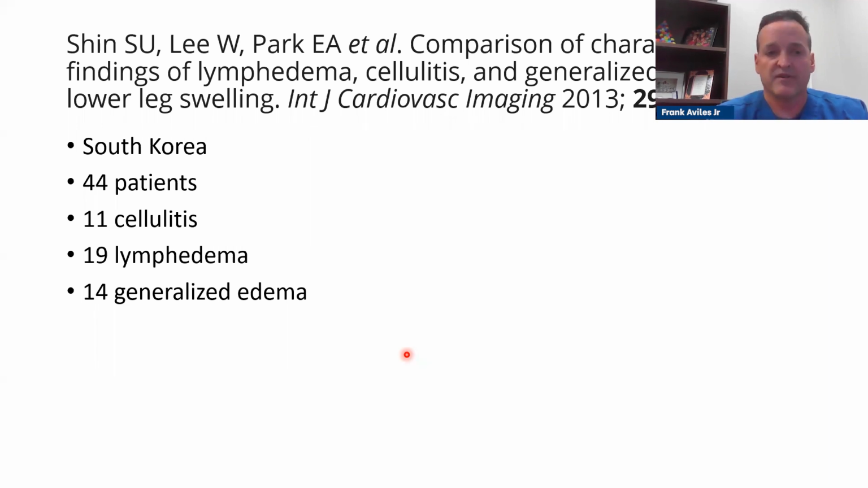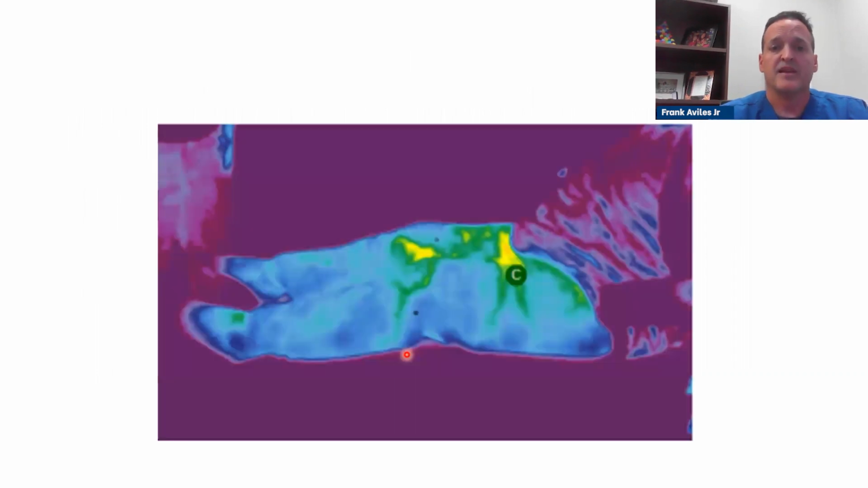findings with thermography. Of 44 patients, 11 had cellulitis, 19 had lymphedema, and 14 had generalized edema. And so the moral of the story here is that a lot of times patients with lymphedema, because of the decrease of oxygen to the tissue because of the swelling, end up having dermatitis or an infection. So it's really crucial to make sure that we hone in on these patients with lymphedema because it affects what we do. And so this is a patient with lymphedema.